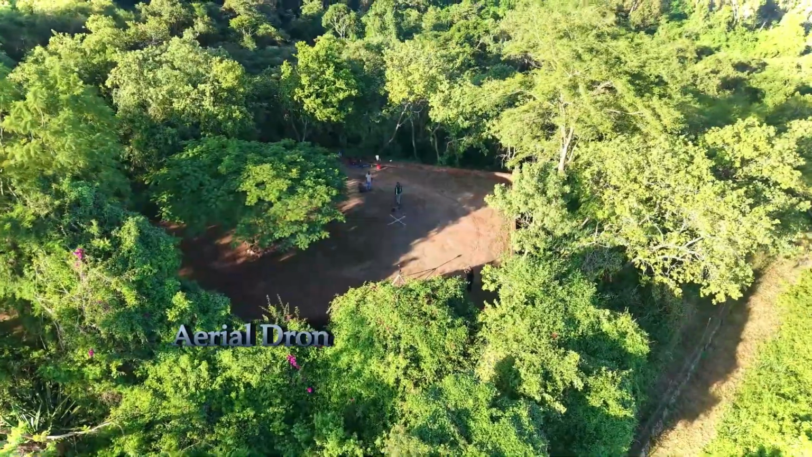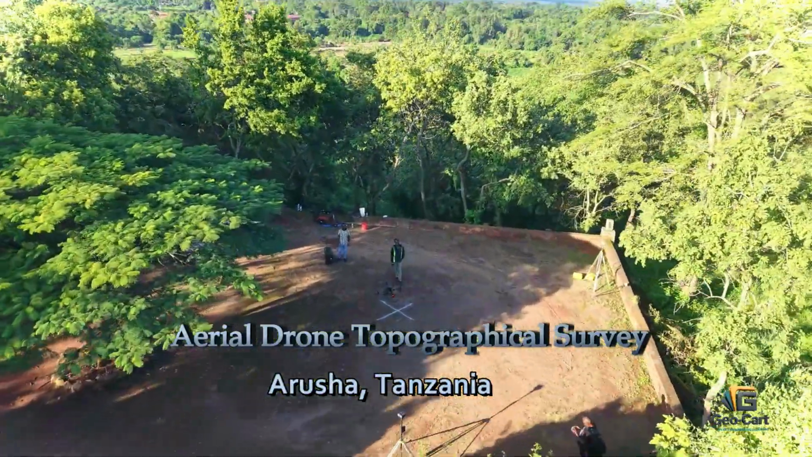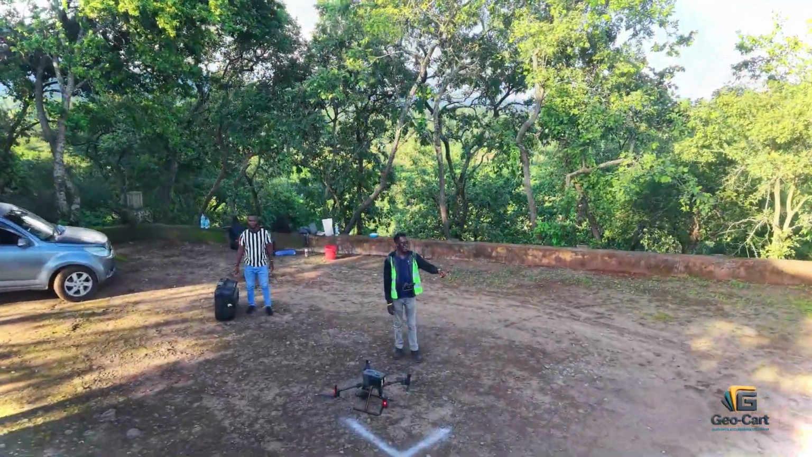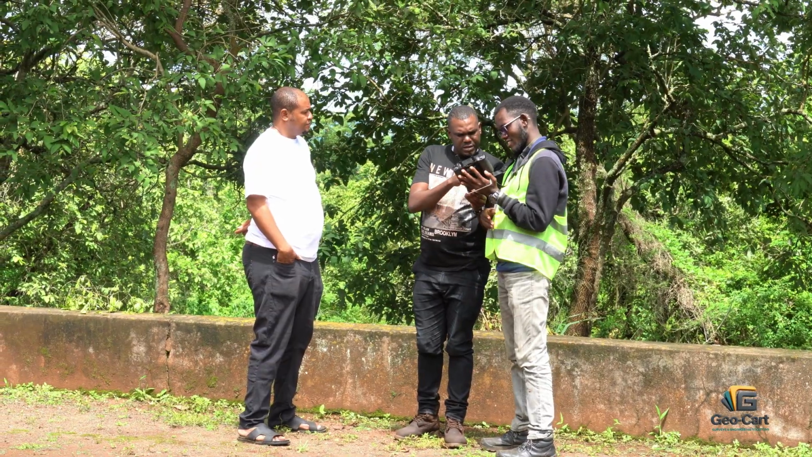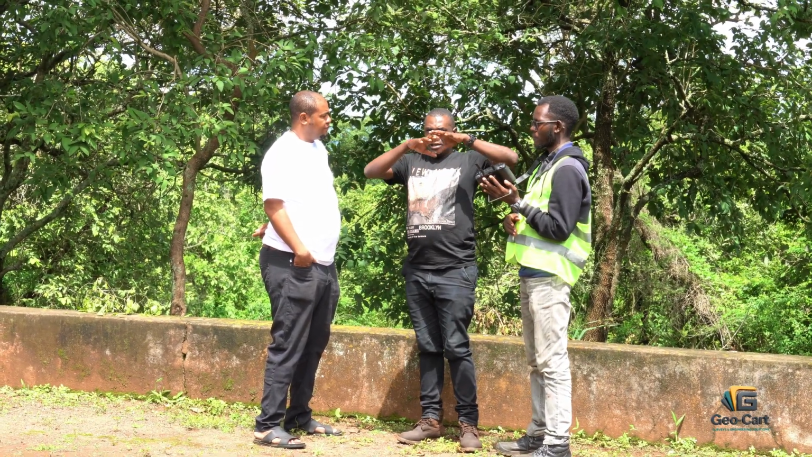Geo-Cart delivers turnkey solutions for 3D data collection and high-accuracy post-processing. In Arusha, Tanzania, our team carried out a high-precision aerial survey designed to generate reliable data for mapping and terrain analysis.